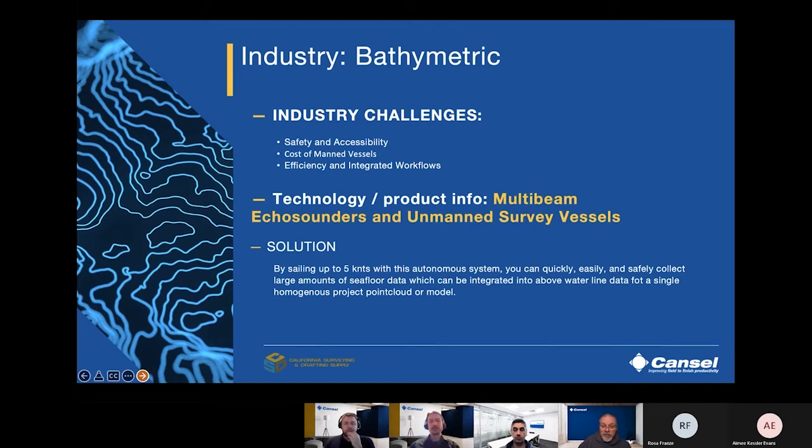These can sail at up to 5 knots, they can be used quickly and easily, and they can safely collect large amounts of seafloor or seabed data, which can be integrated with data from above the waterline to create a single homogeneous point cloud or model.